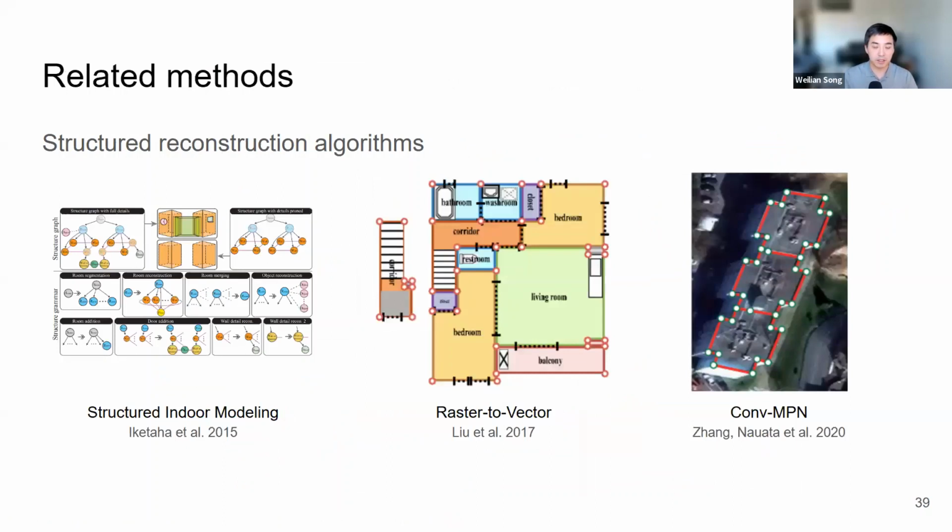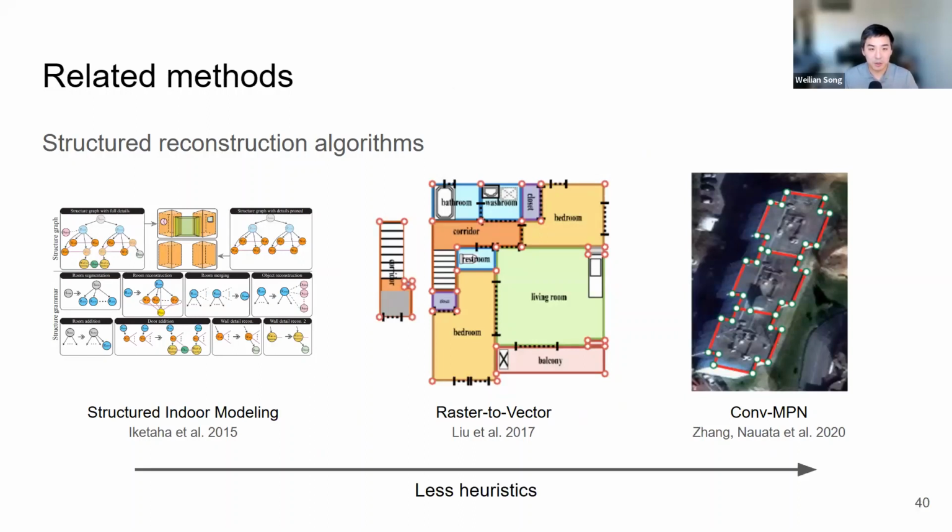And on the method side of things, to reconstruct building geometries, there has been a line of structure reconstruction algorithms from my supervisor's lab. Here are 3 to name. And over time, the algorithms require less and less heuristics and hard-coded geometry grammars.